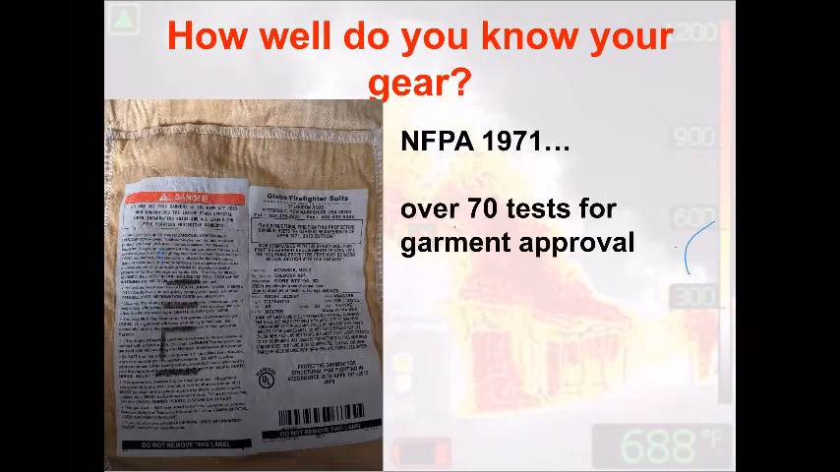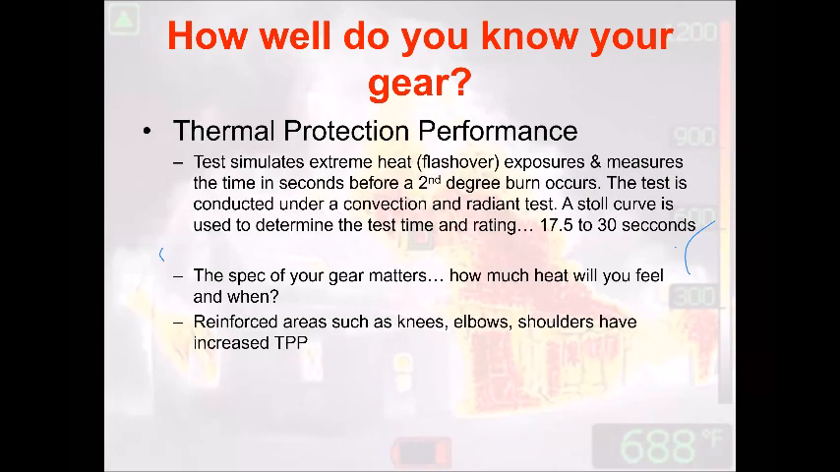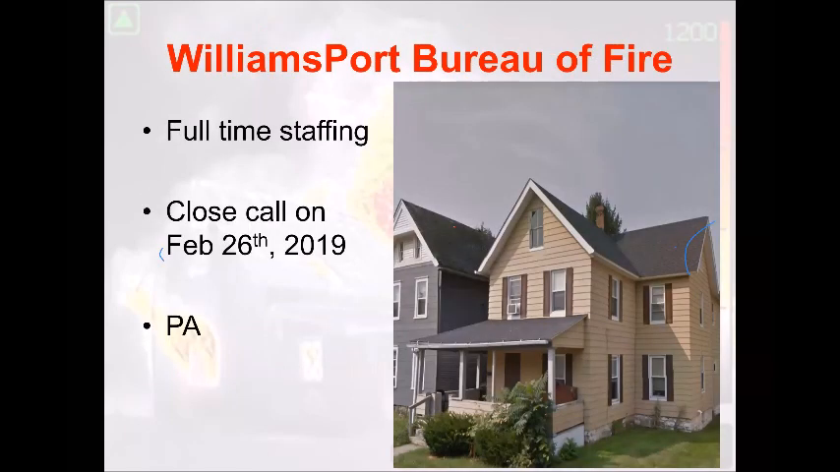NFPA, understand your turnout gear. When they do your gear and they get certified, they do over 70 tests. The specs you need to pay attention to are how well this thing can protect me from heat, and how long it keeps heat inside of my gear. These are two things that fight against each other. Yes, I want the best thermal protection, but firefighters are dying from heart attacks on scenes as well. So what's the happy medium? That is something a lot of firefighters don't know or understand: thermal protection performance and total heat loss.